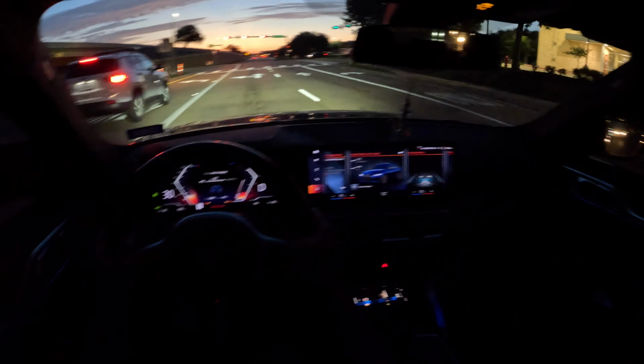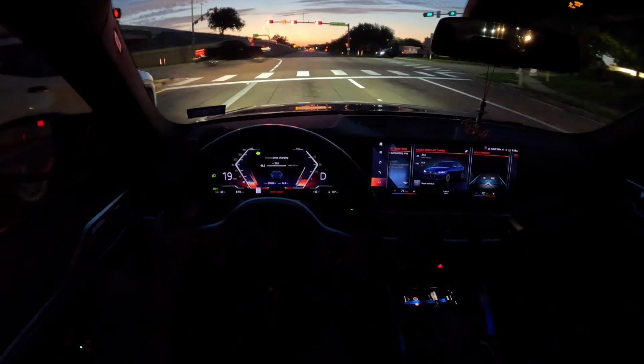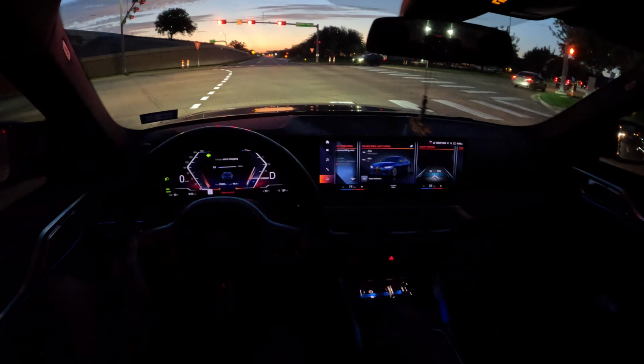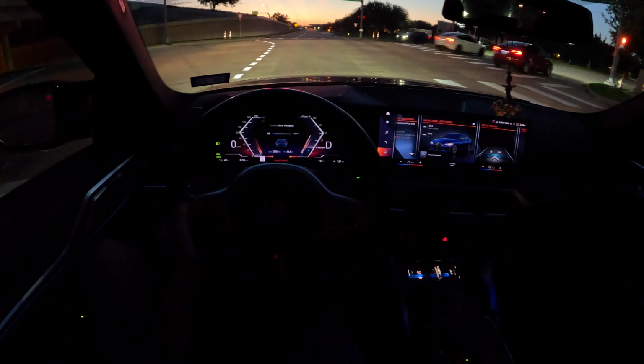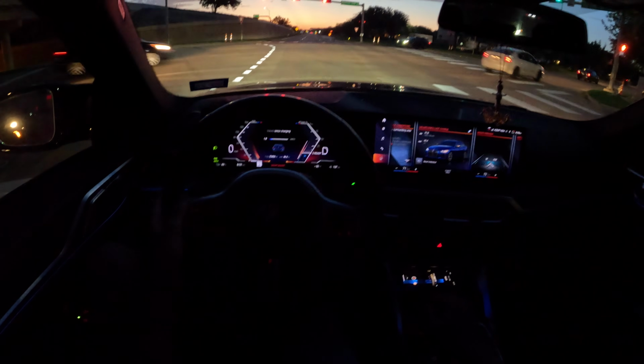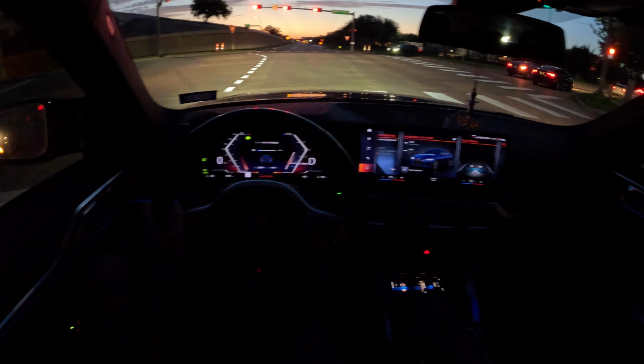Man, the thing about BMW is the turn signal stock is so nice, with a very satisfying click to it. I hate when cars have very cheap wiper stocks and turn signal stocks, because that's something you're going to be pressing and touching very often. So it's better to have one that feels robust, like this one. It actually feels like you're doing something.